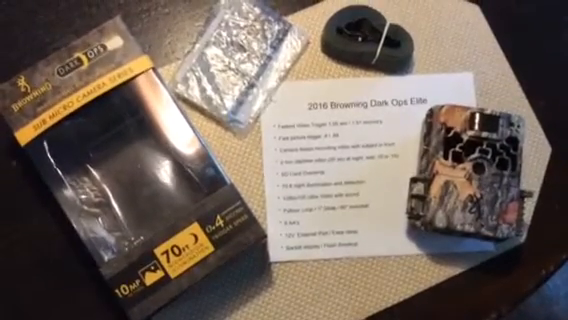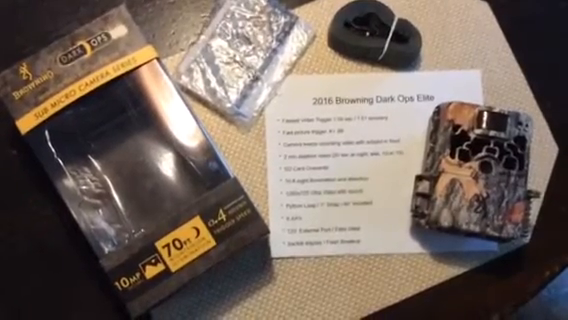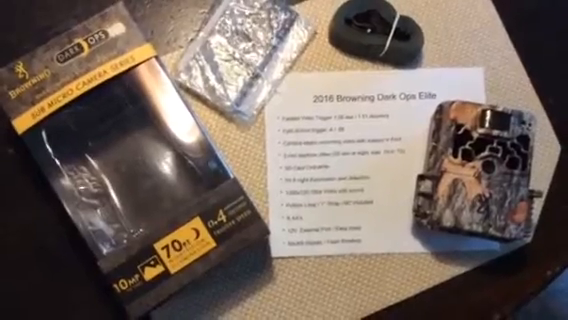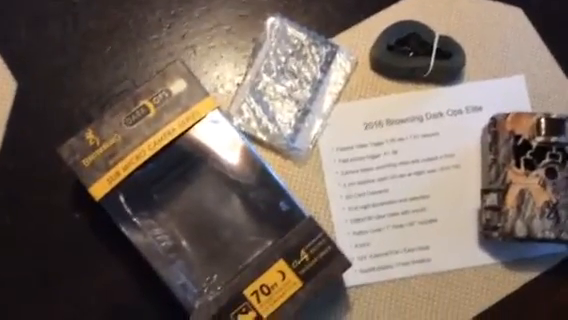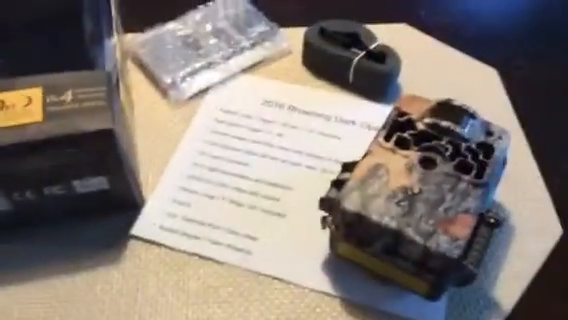Hey YouTube, Georgia Bigfoot here with another tabletop review of this year's 2016 Browning Dark Ops Elite HD Micro Series trail camera. And you know what, I've been a huge fan of these Browning cameras ever since they came out, and I've been really excited about this camera and what it's going to do for those of us in the trail camera aficionado world, so to speak.